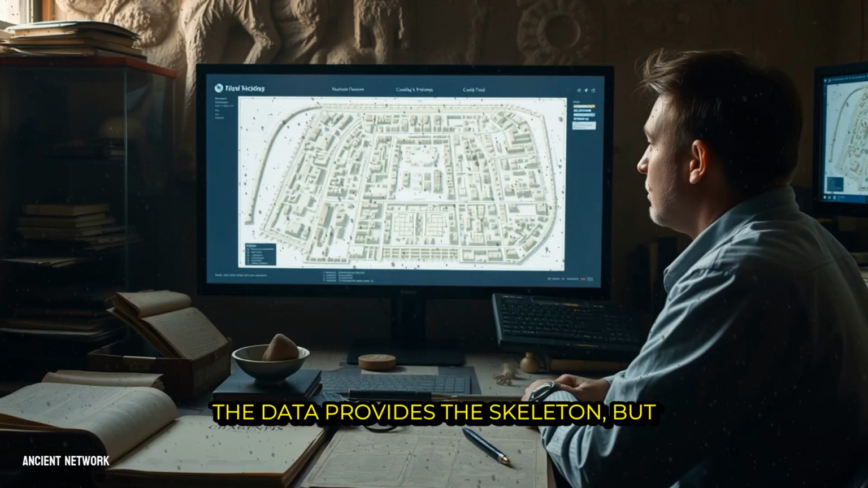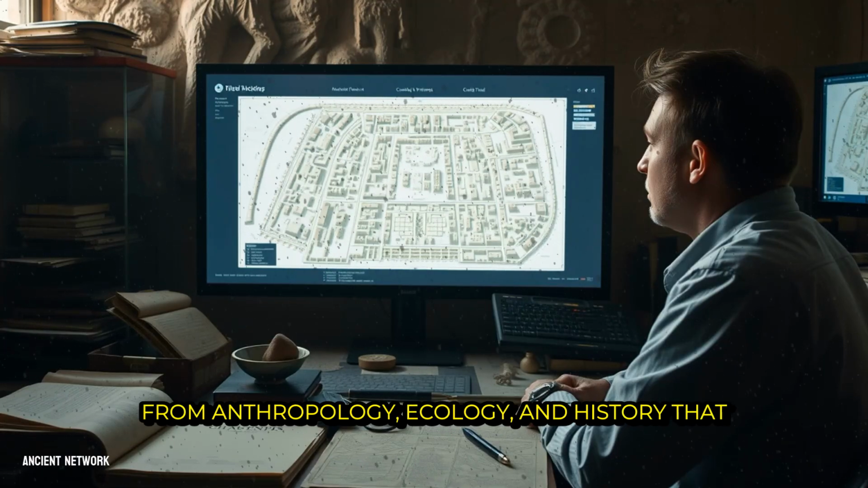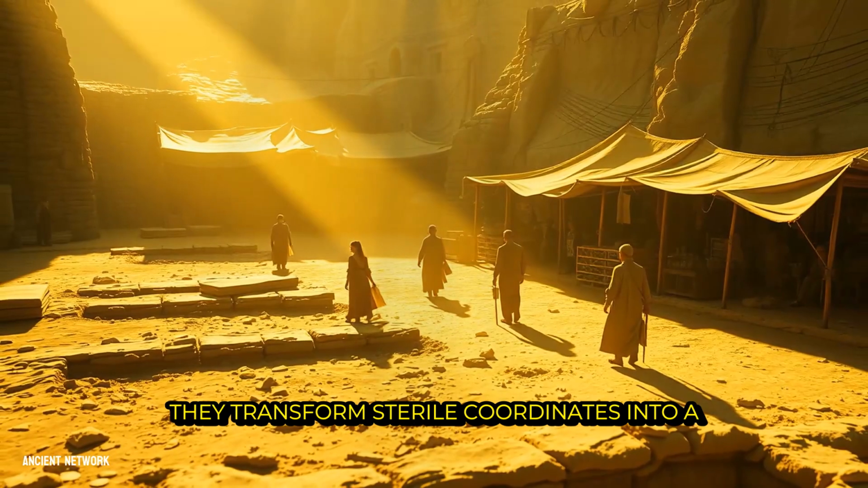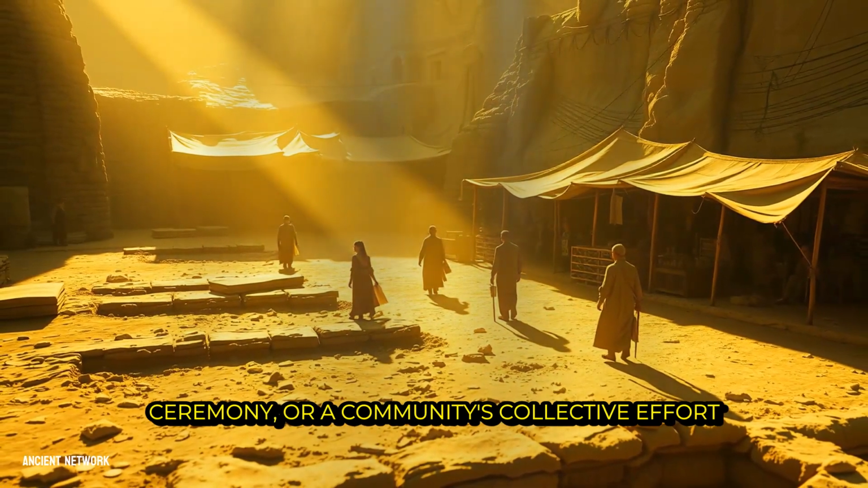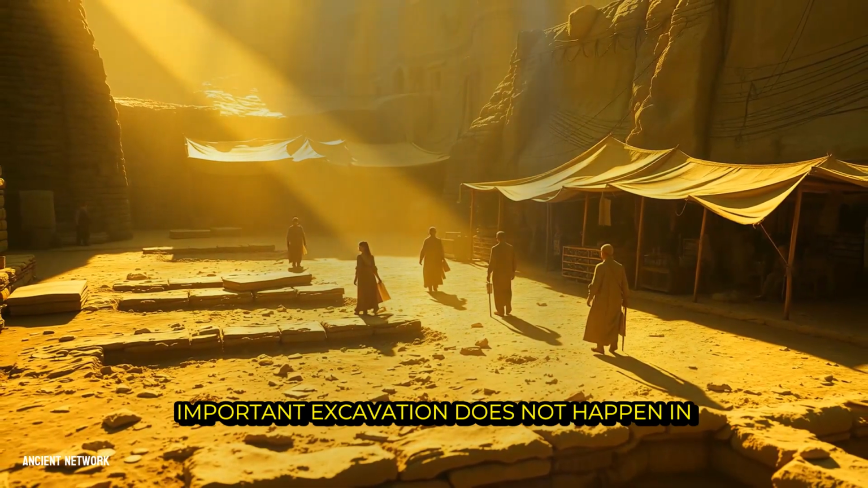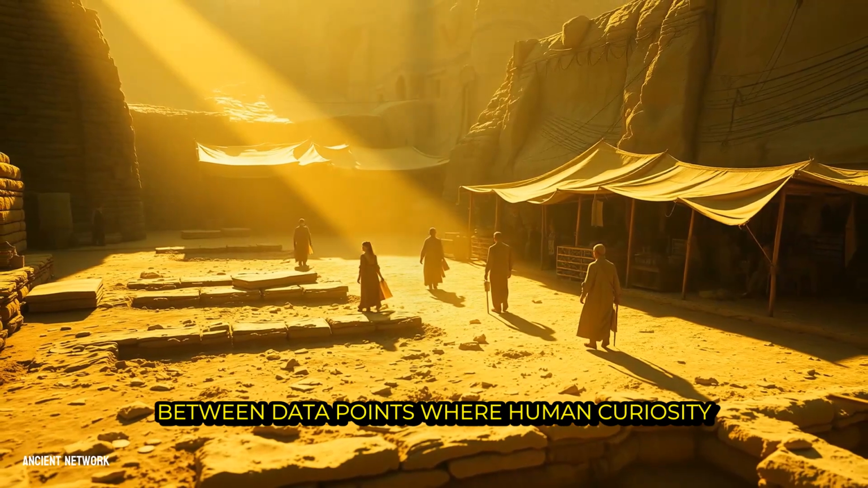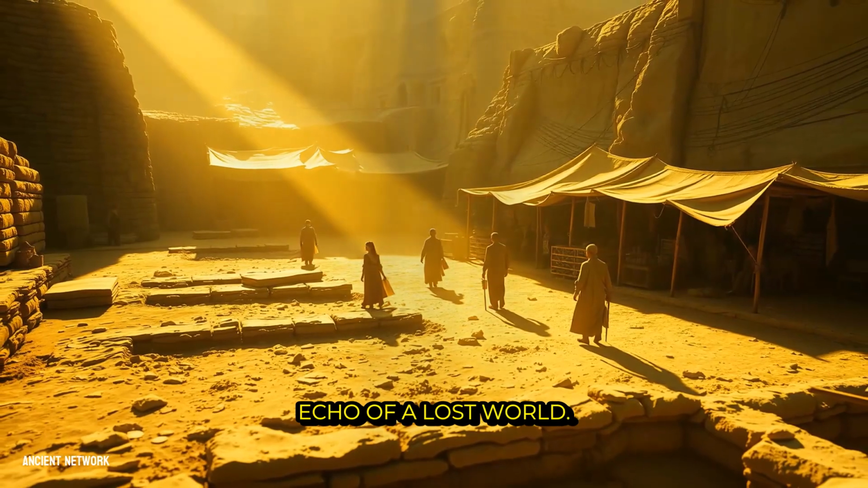The data provides the skeleton, but it is the archaeologist's insight, drawn from anthropology, ecology, and history, that breathes life into the bones. They transform sterile coordinates into a bustling marketplace, a quiet moment of ceremony, or a community's collective effort to harvest the rains. In this new era, the most important excavation does not happen in a trench, but in the space between data points, where human curiosity meets digital evidence to recover the echo of a lost world.